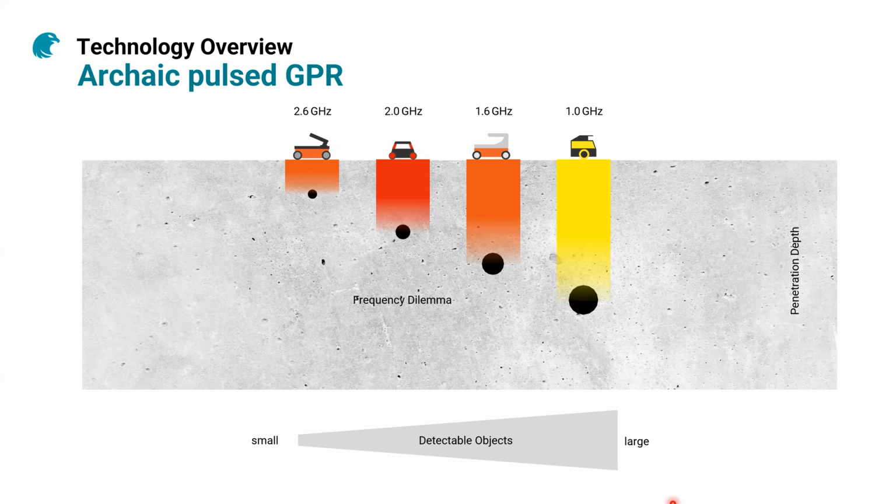Now let's compare that with what has been in the market for years. In the past, the majority of ground penetrating radars were using pulse technology, and this technology has certain limitations, of which the most major is the frequency dilemma.